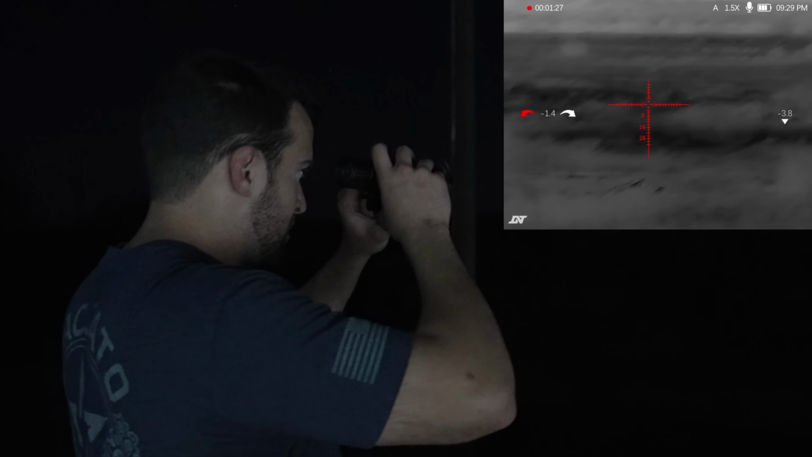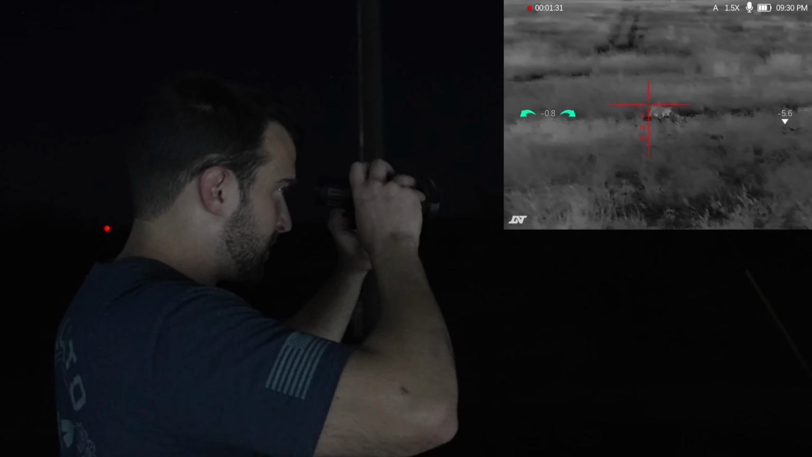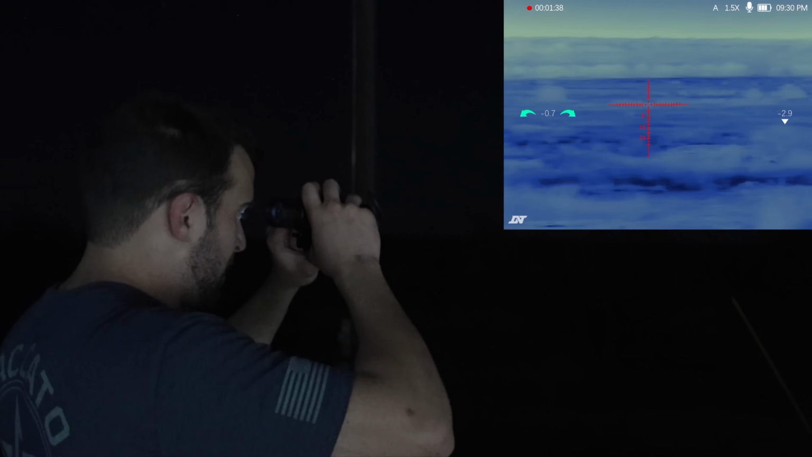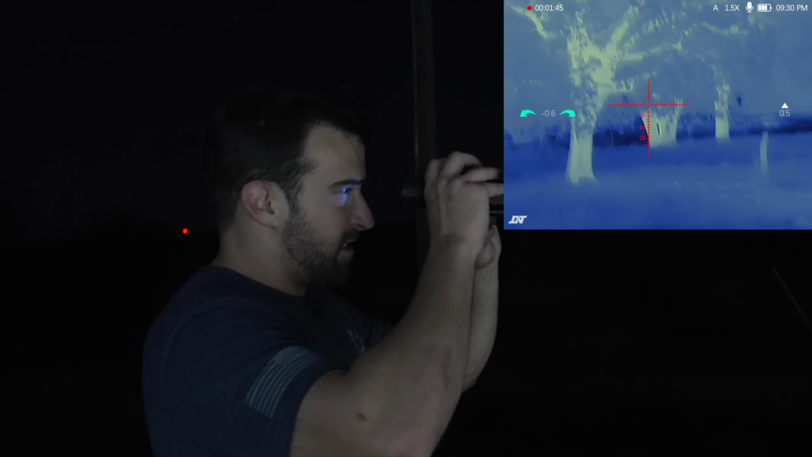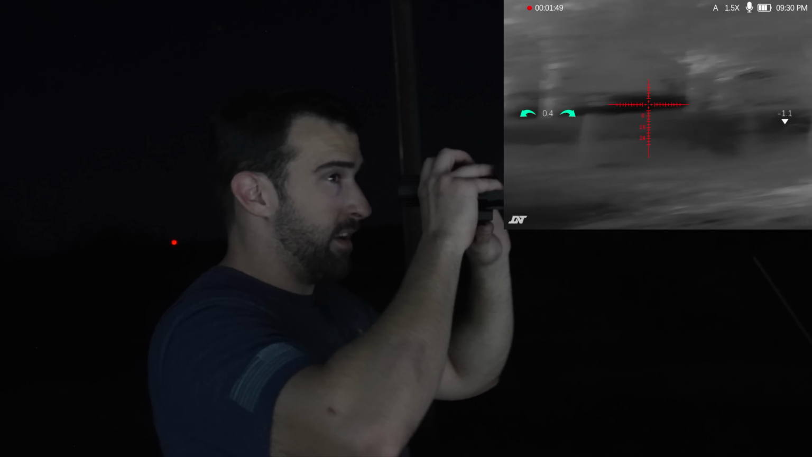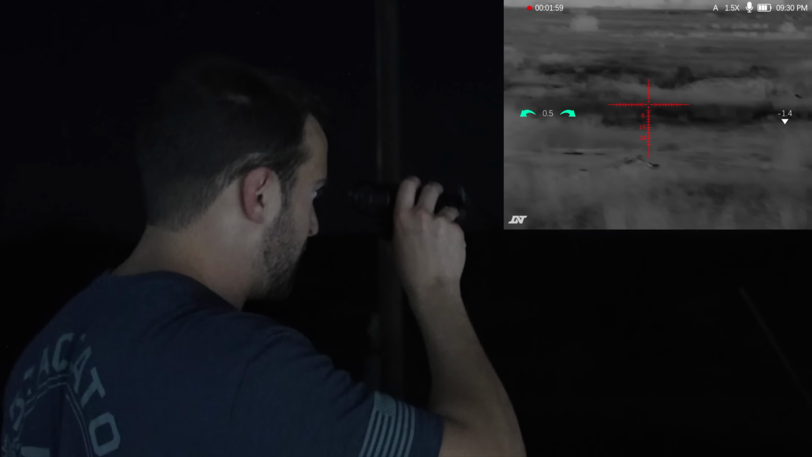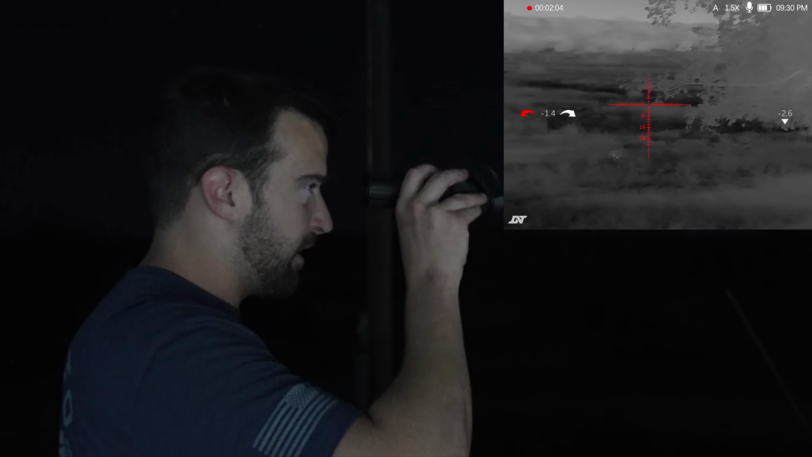While we're here, we'll also go ahead and play with the color palettes. This is white hot here. There's black hot, red hot, there is iron. And there's all kinds of different brightness, sharpness, and contrast settings. So you can get it much better for your particular environment. Right now, you can see there's still temperature in the trees right here. And you can see that with white hot as well. Even though it's October, we're still in the hot months here in Texas. And so if it was cooler, the color contrast would be much, much better. And on top of that, if there's like a coyote or hog running in the field right now, you would pick him up very, very easily as well.